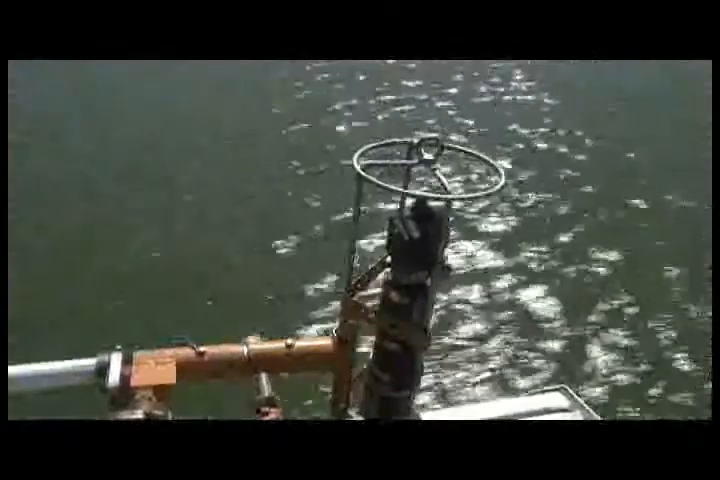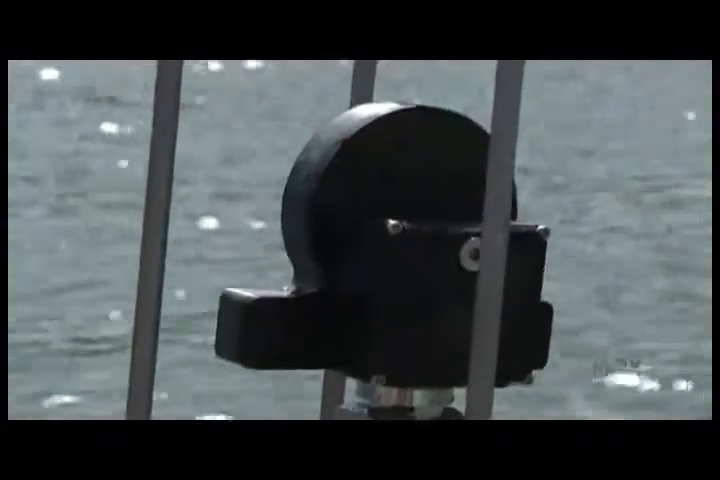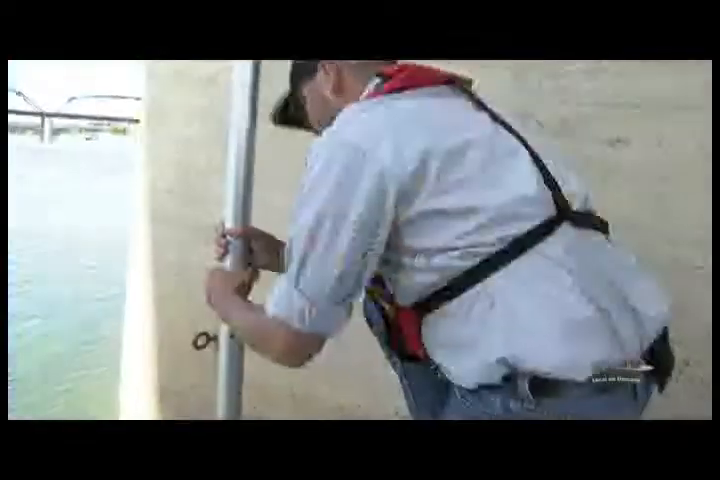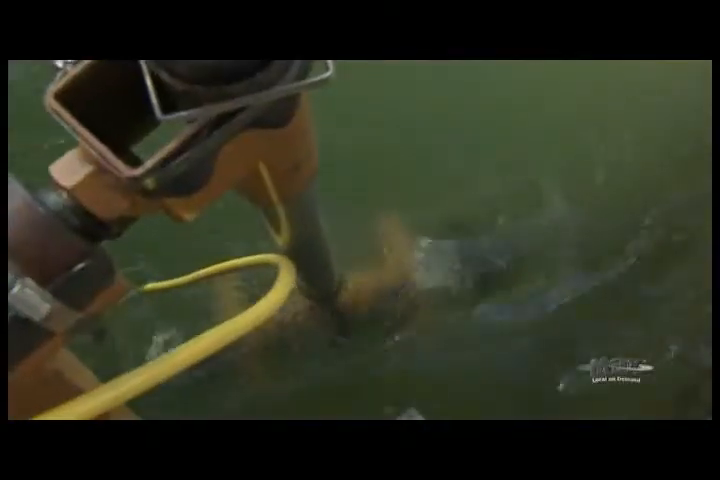And this long, narrow transducer here gives you the fan beam. The cone beam is very tight, like a stream on your garden hose. We're going to turn it to spray. So this is a 30-degree wide fan beam.